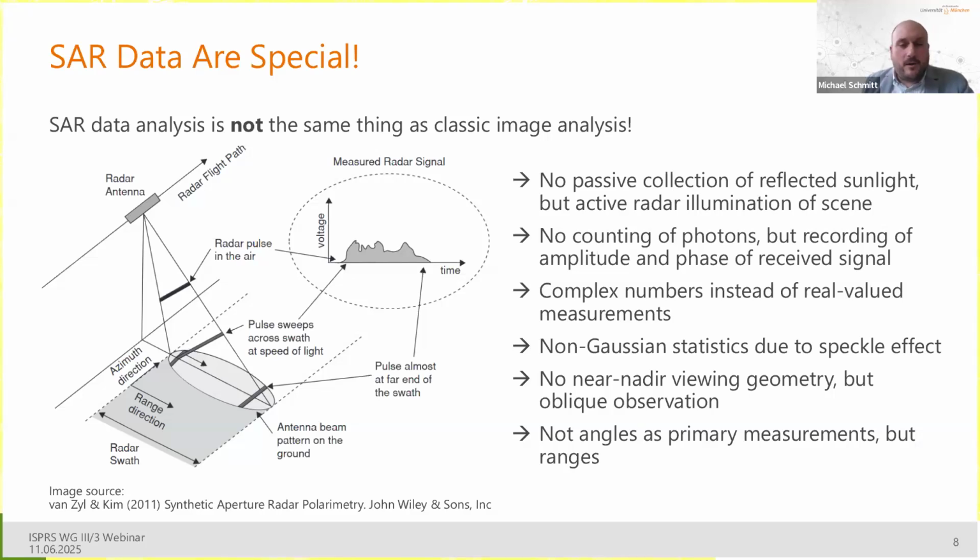Secondly, and I will talk about this a bit more on the next slide, we have to face non-Gaussian statistics due to the so-called speckle effect. So whereas optical images pretty much give us nice digital numbers simply based on photon counting, and are typically normally distributed, here we have to deal with non-Gaussian statistics.